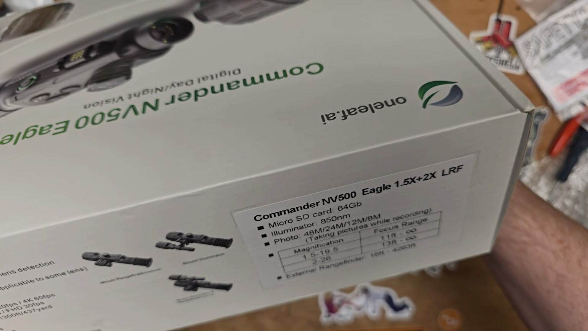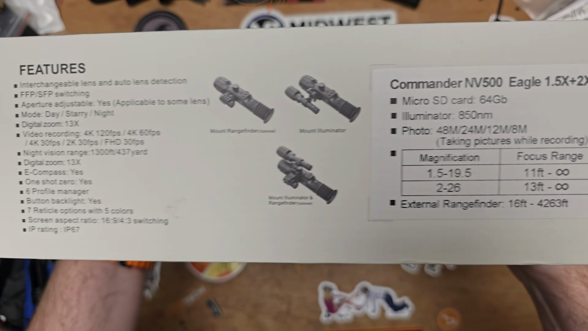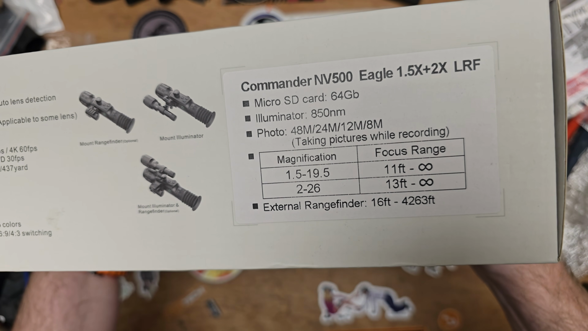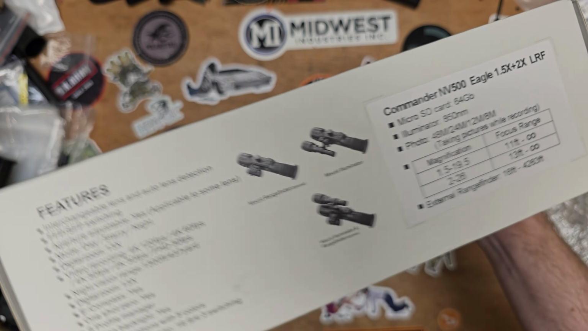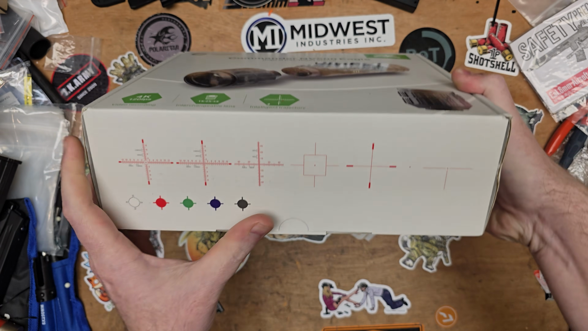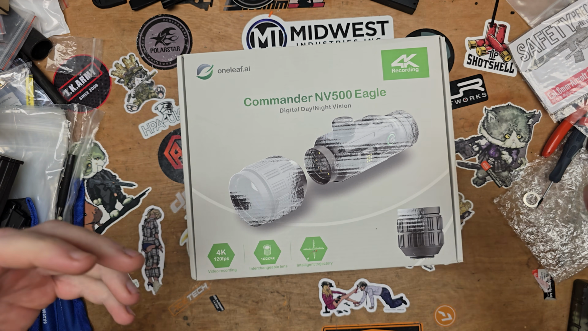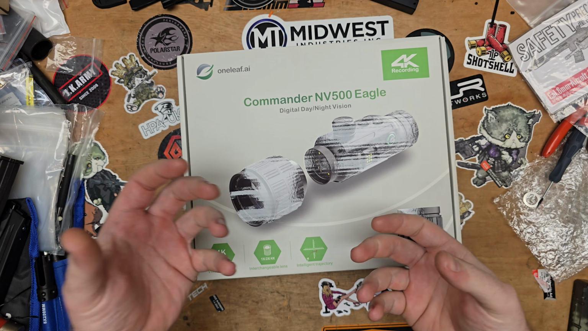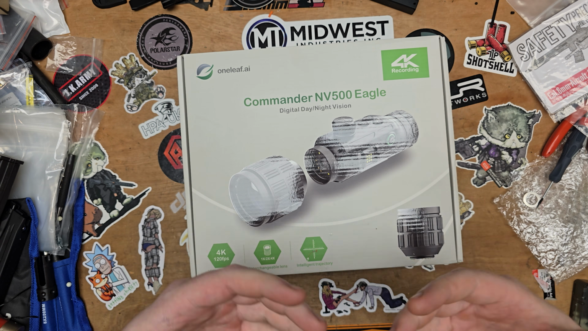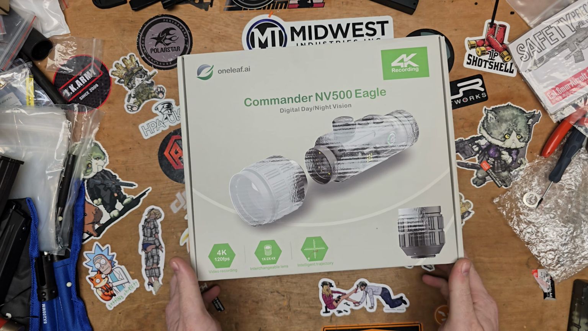It's made by a company called Oneleaf.ai, and I'm putting all the specs on here for you. It's the Commander NV500. Now, this isn't a cheap optic by any means. Why would you go for something like this? I think it's kind of like an intelligent scope, where it has all these recording features built into the scope, but it also has night vision capabilities as well.